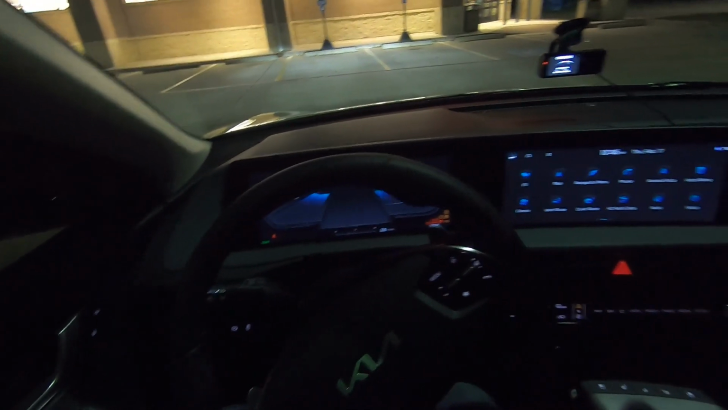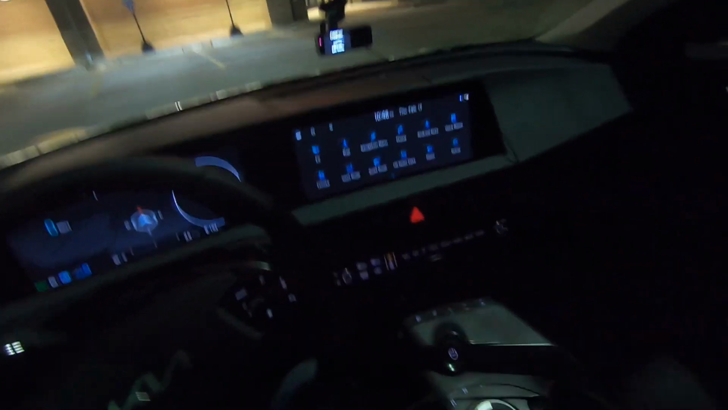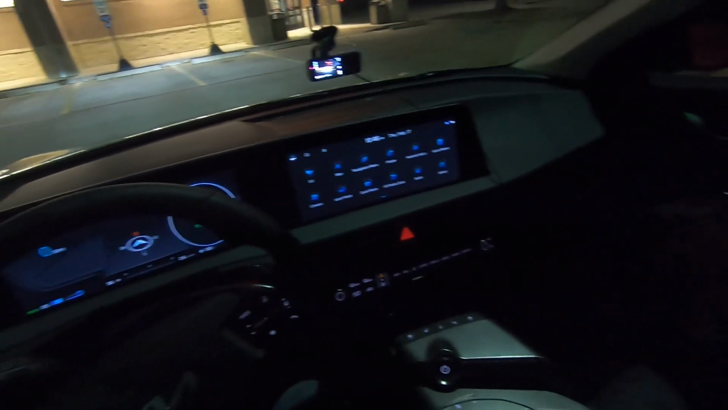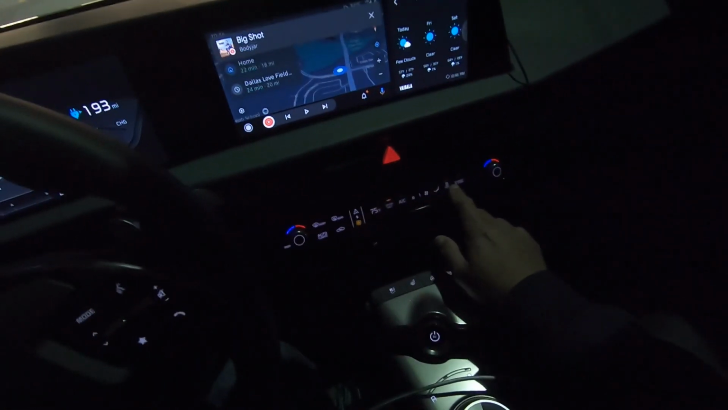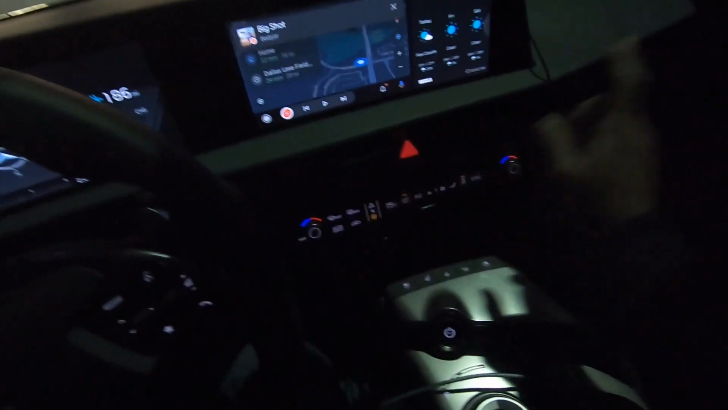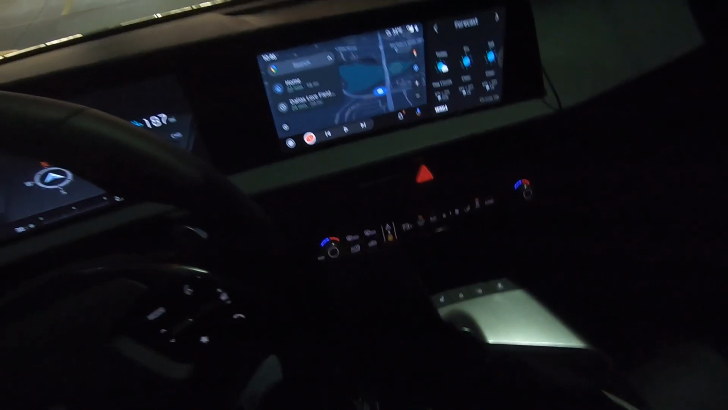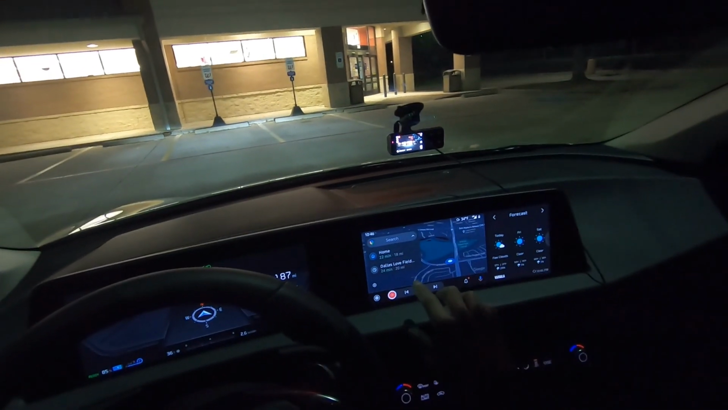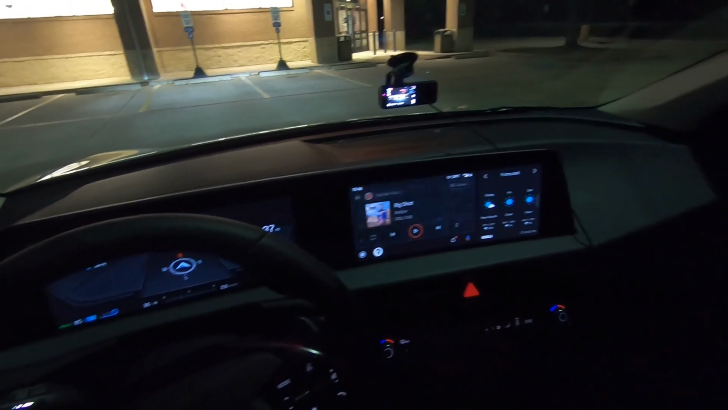Power up. Looks like starting in normal mode. So yeah, I don't have any ambient lighting. Wish I did, but I don't. So I am going to turn the heat on. You just press this button, you got the heat button. Driver only, since I'm the only one in here. Right around 73. Got my Android Auto up. And actually, I'm gonna do that just for privacy reasons. I'm not gonna have that up.